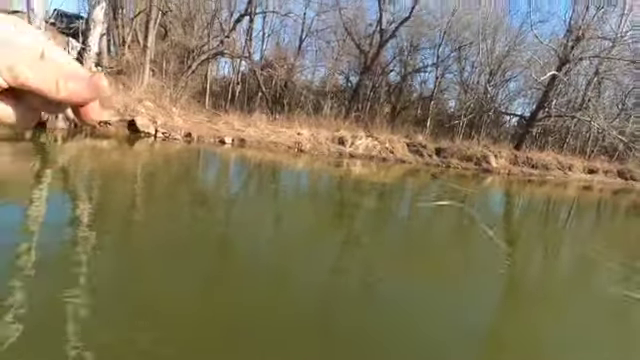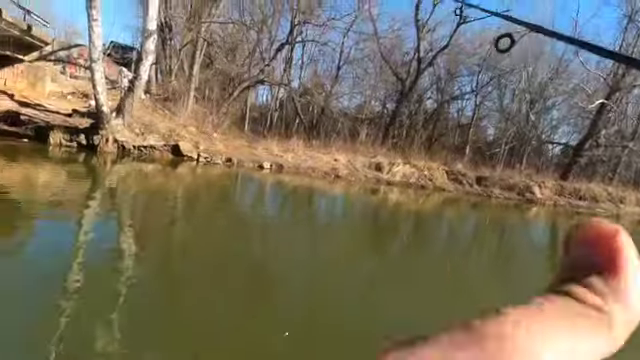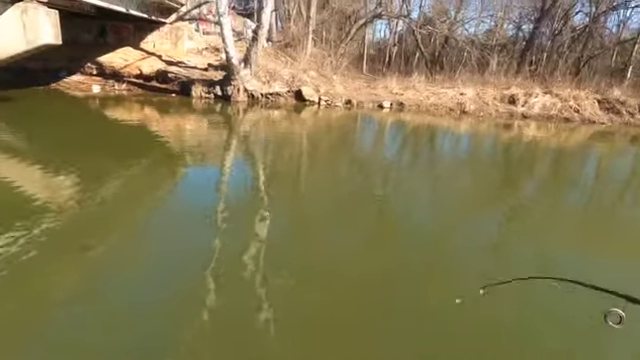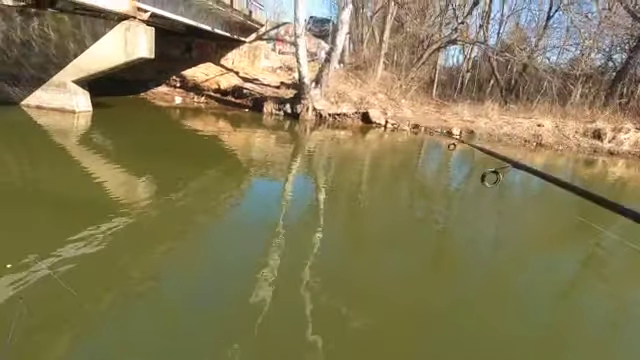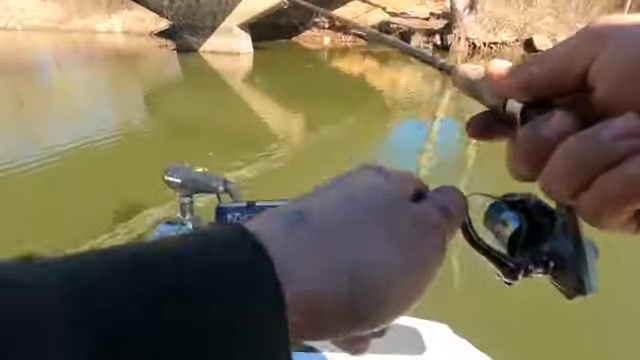Yep, frustrations of fishing. Can't believe this. Come on. Okay, we got it untangled. See if we still got a fish. Oh, we still got him. Nope, he got off there. Of course. Oh, what was I trying to show you guys? I was trying to show you guys a live scope catch.